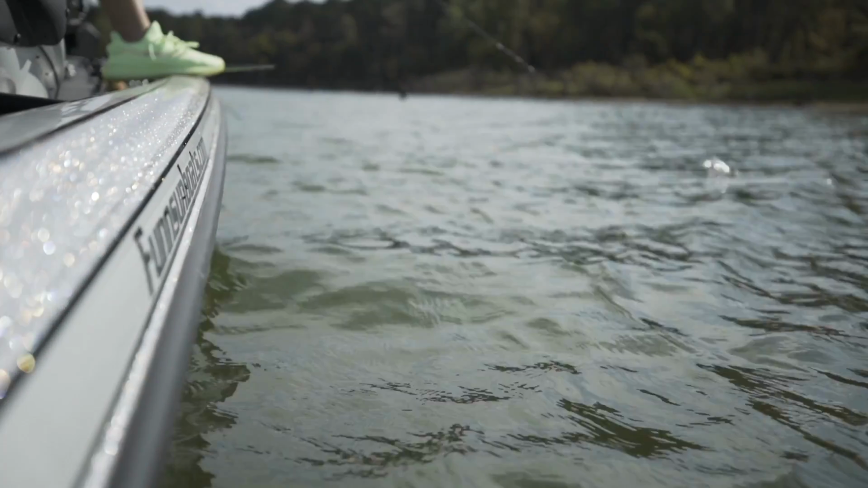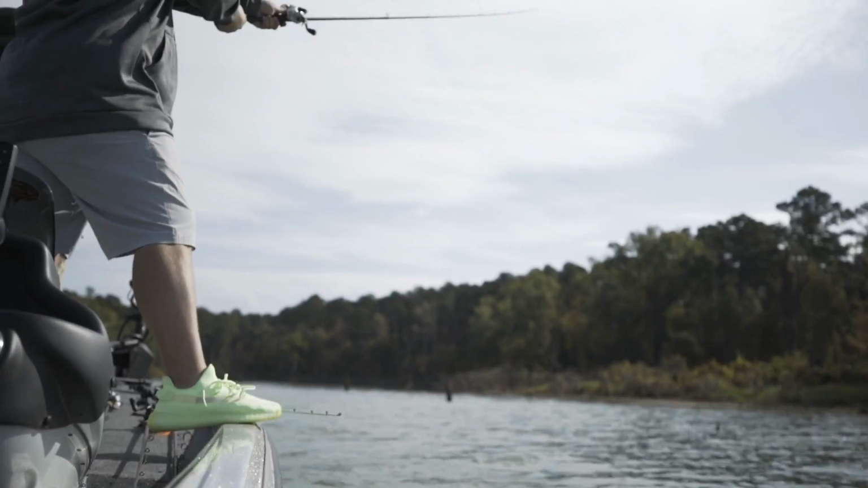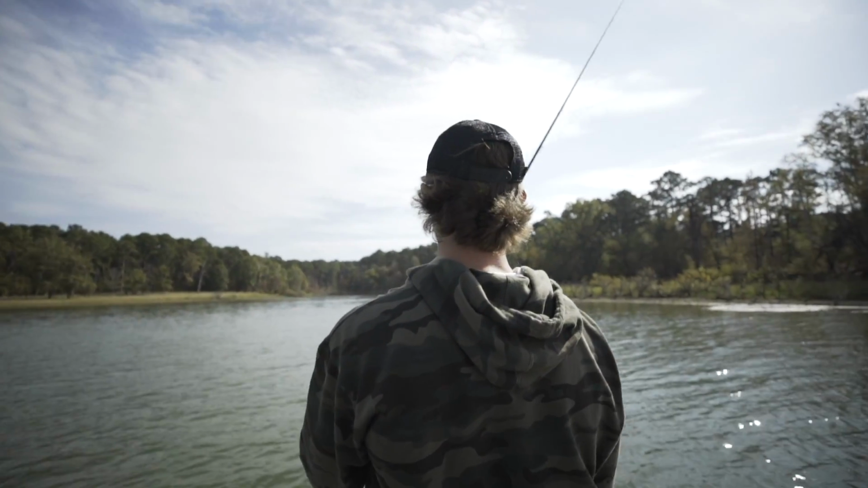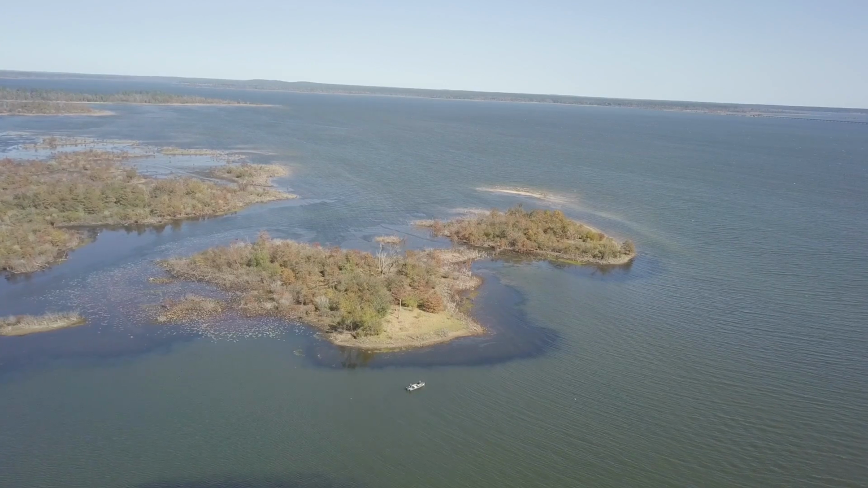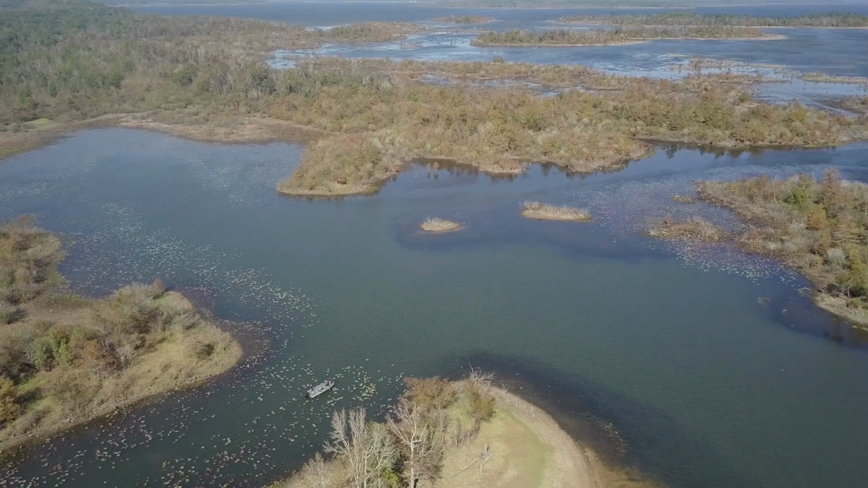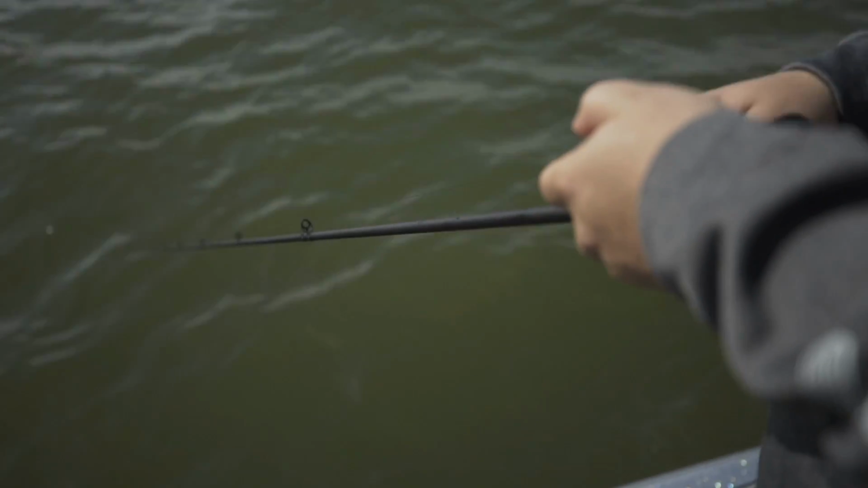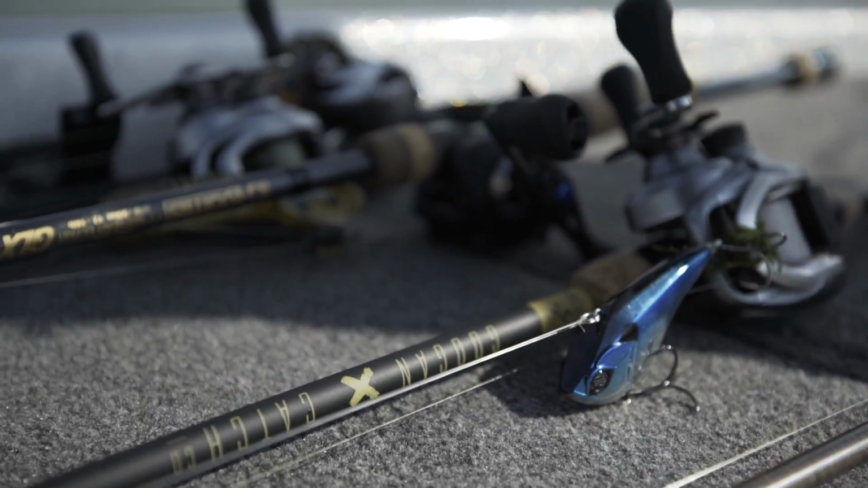Dealing with a massive lake here, and we've tried two pockets now. We've seen a lot of boats fishing really kind of split, up shallow and then out on points. So we're just kind of migrating back and forth.